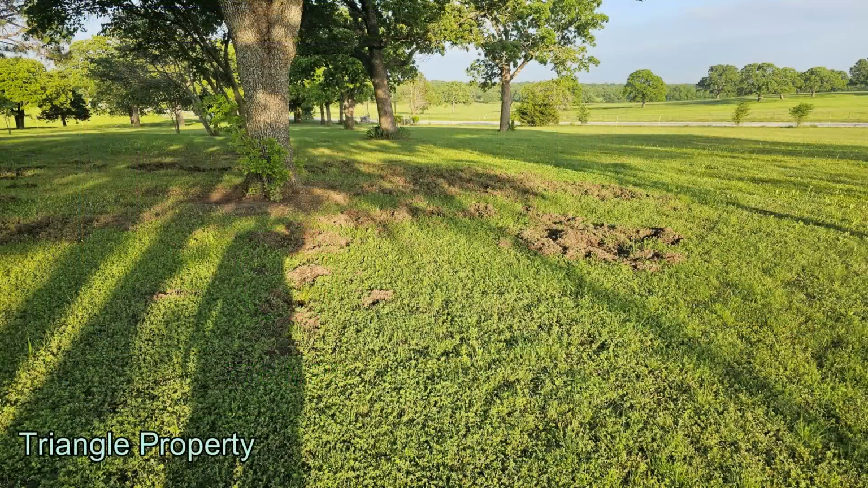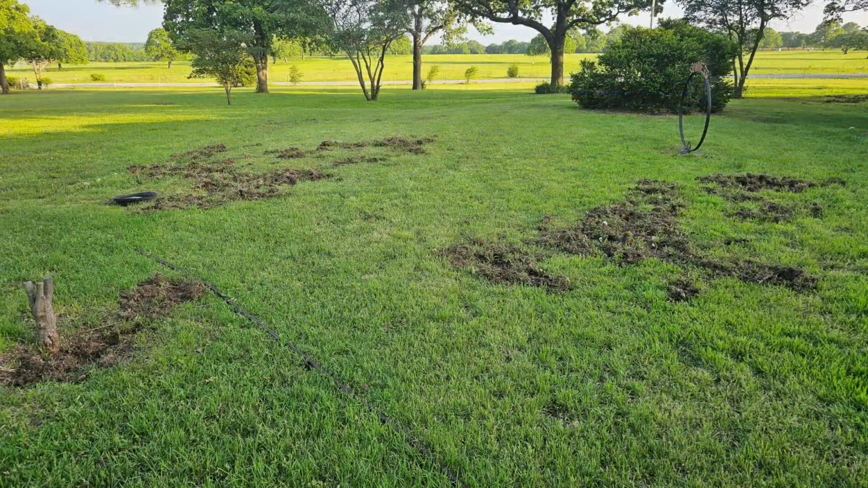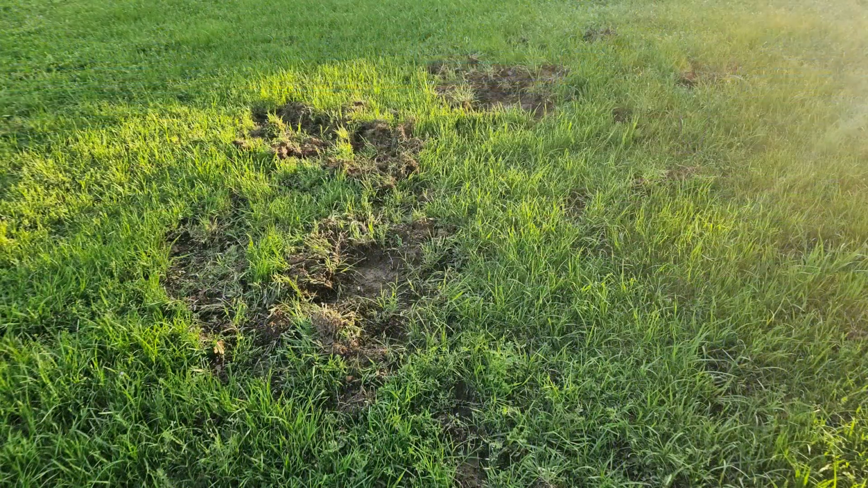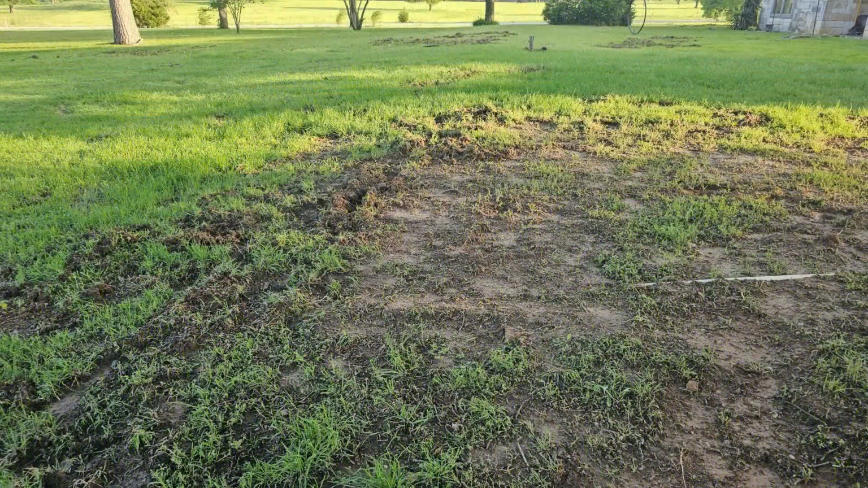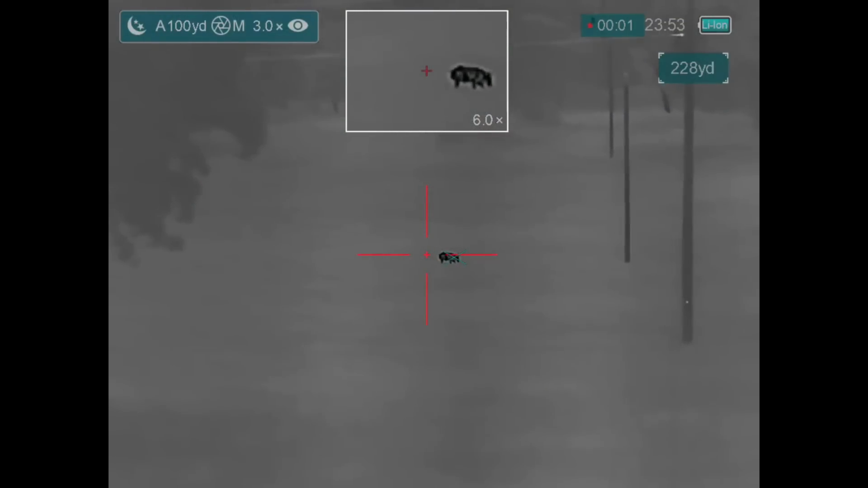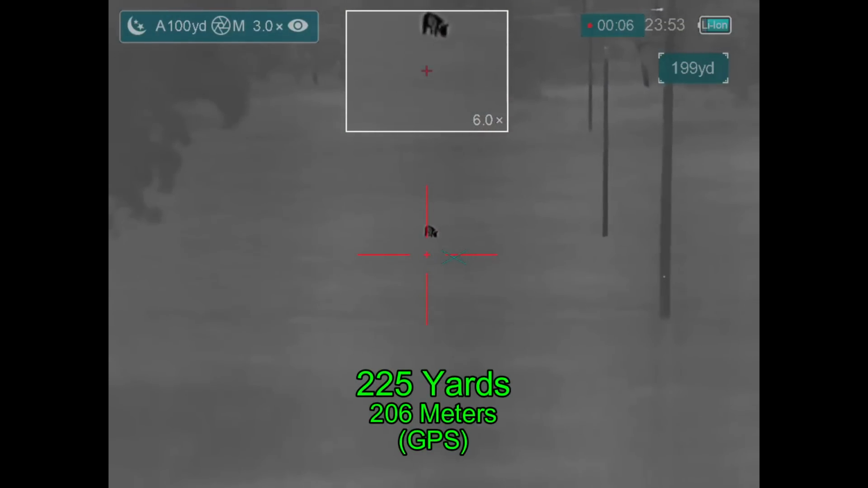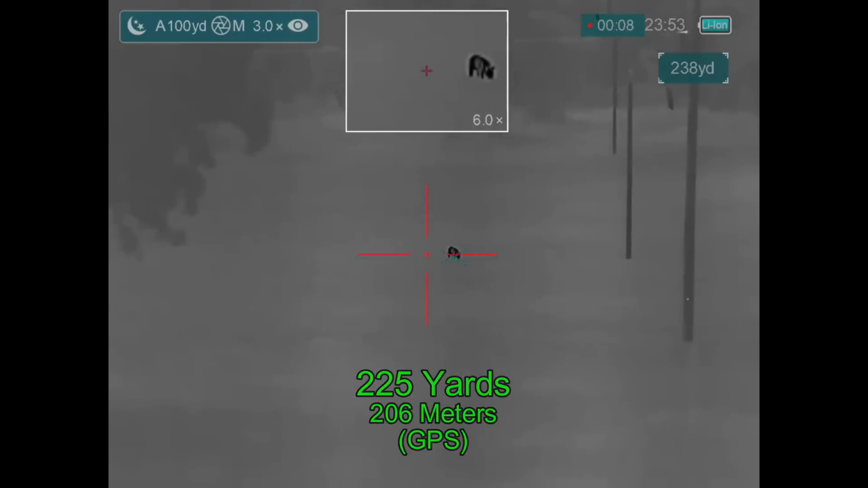From the range, I immediately headed over to a landowner's property where she was having rooting in her front yard, not just in the pasture, but in her front yard, and she was not pleased about it at all. So I got set up to wait, and eventually a hog did show up, and he's out there at about 225 yards. I'm not in any hurry.